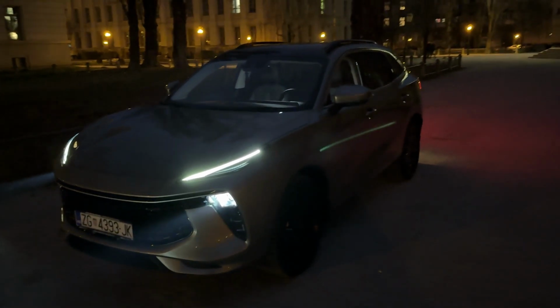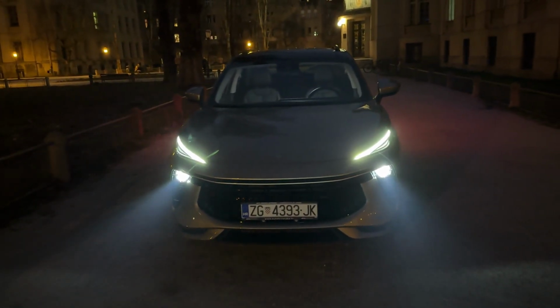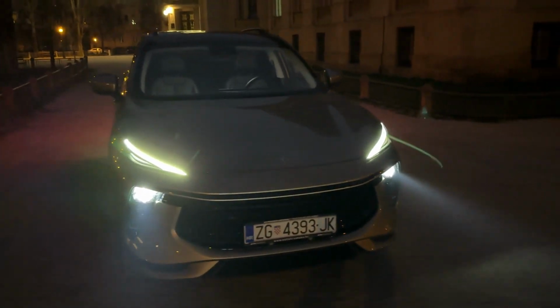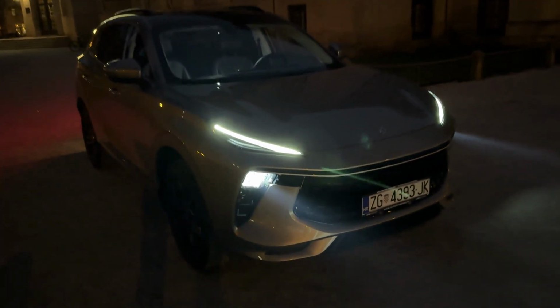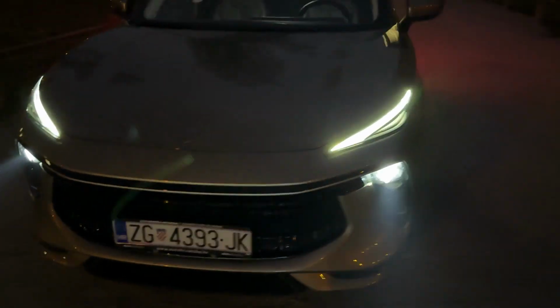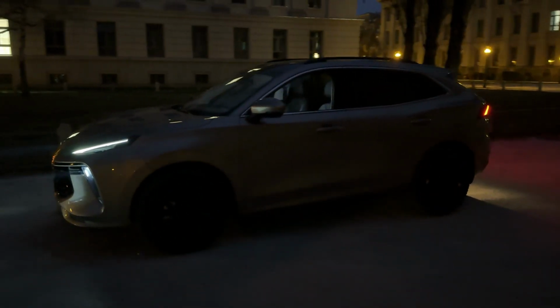Today I am taking you on a night point of view drive with this car, the Dongfeng Forthing T5 EVO. It is the new car available on the Croatian market. It looks so good. The sporty SUV, split headlight design, massive grille on the front, and if we move on to the side, 4 meters 56.5 centimeters is the length of the car.